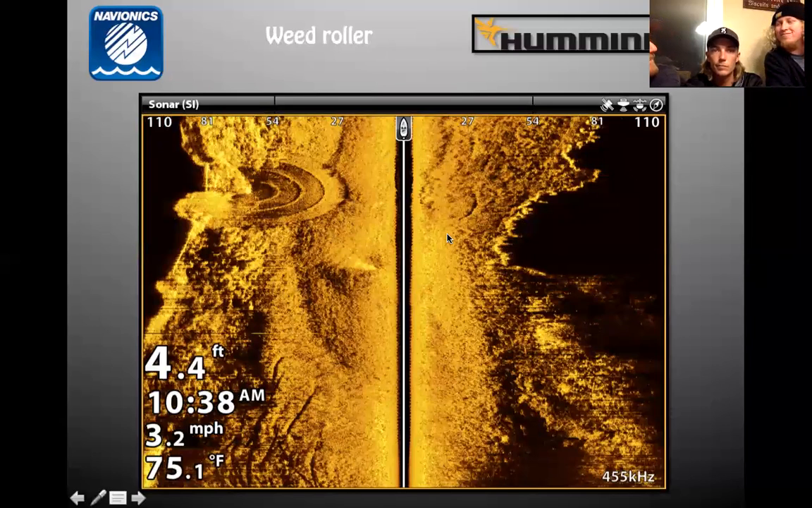Weed roller. Weed rollers are killer in the spring too, man. Definitely good areas. A lot of times you get your bluegills, your sunfish and all that up in here, and those bass like to sit right on these edges of these rollers. These rollers are meant to keep the grass from growing around the docks and stuff like that so the kids can swim, but they can be pretty awesome fish catching tools. Got some nice hard edge. This is actually up a really narrow river we fish. Catch some bass around them, yeah.